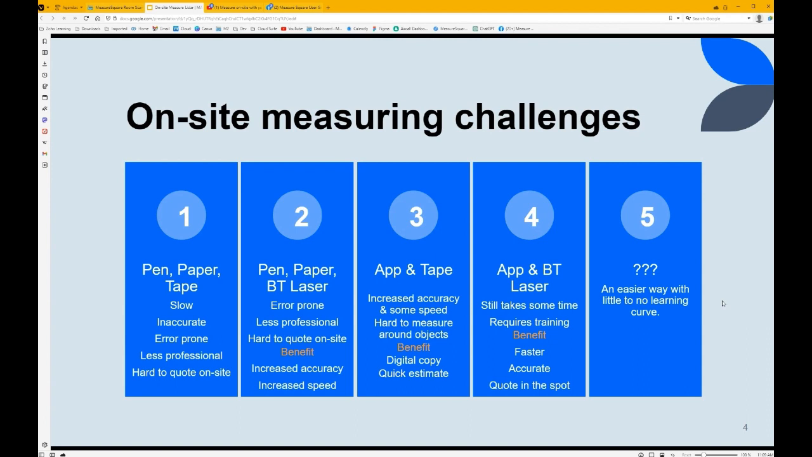Now, let's analyze these a bit more to see why we are going into this newer space, adopting new technologies. When we look at pen, paper, and tape, there are always pros and cons to everything. But from a business perspective, we want to eliminate as many of those cons as we can. With pen, paper, and tape, plenty of people may be familiar with it, especially if you've been doing it for some time. But there are some drawbacks.